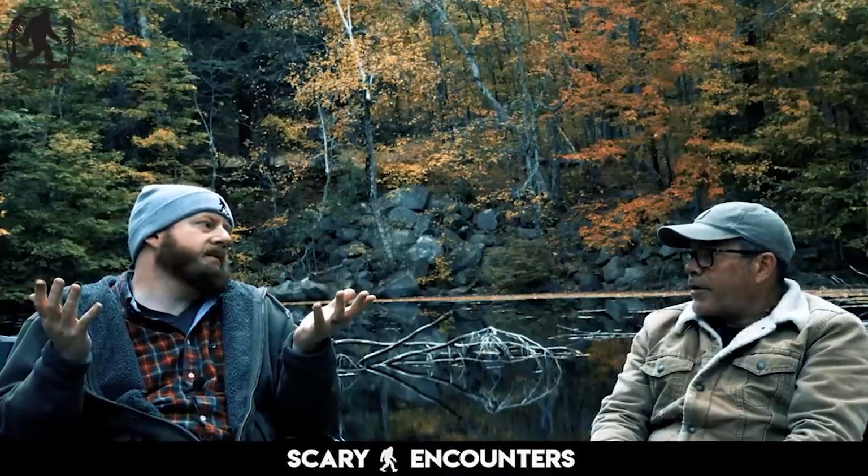This is where another researcher previously discovered a set of enormous footprints crossing an open field before disappearing into the forest. Out here, human presence is rare, making it the perfect place for something to remain unseen.